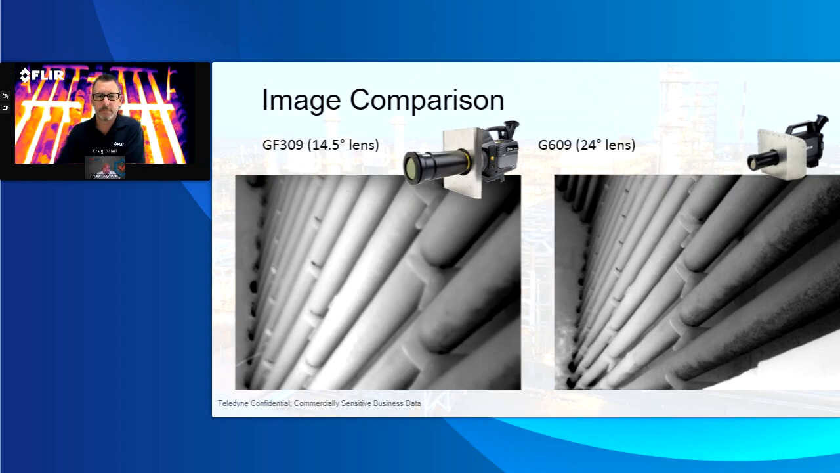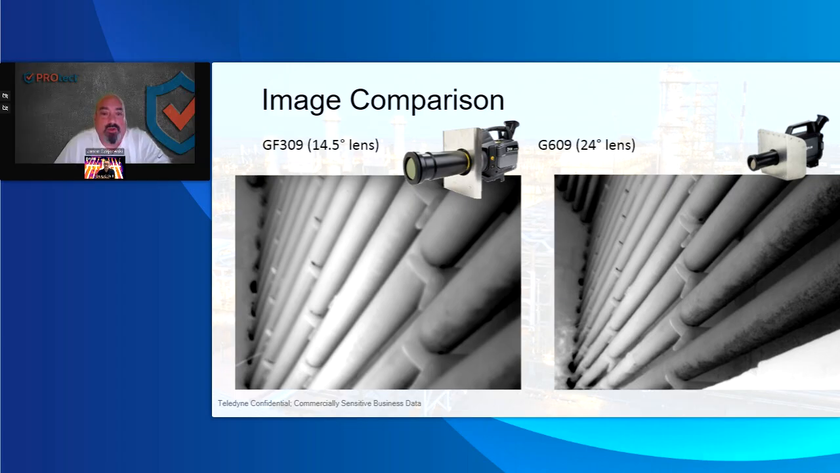On the bottom, the left-hand image was the 309 camera. It got very grainy or pixelated in the back portion of it. On the right-hand image, it's crisp and clear, and you can see all the way back, and you can see the tubes starting in the convection section. And if you notice, you're not supposed to see flames, but this might have been dirty gas, or whatever we might like to call it. You're able to see the gas at the bottom on the left-hand side, which was just phenomenal, the clarity it has.